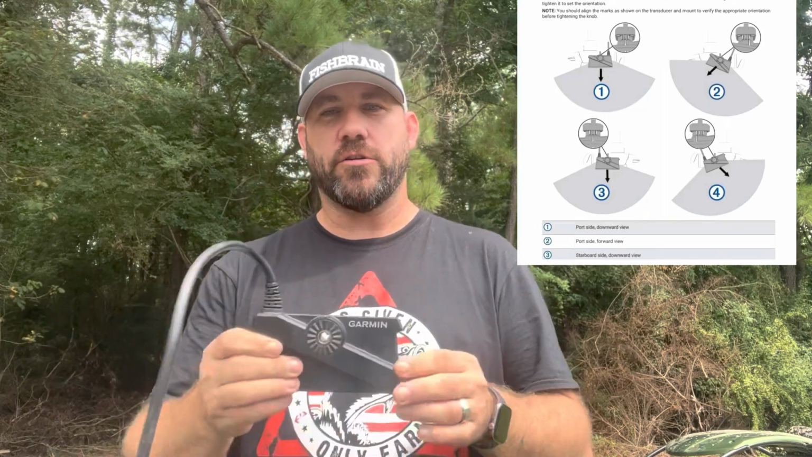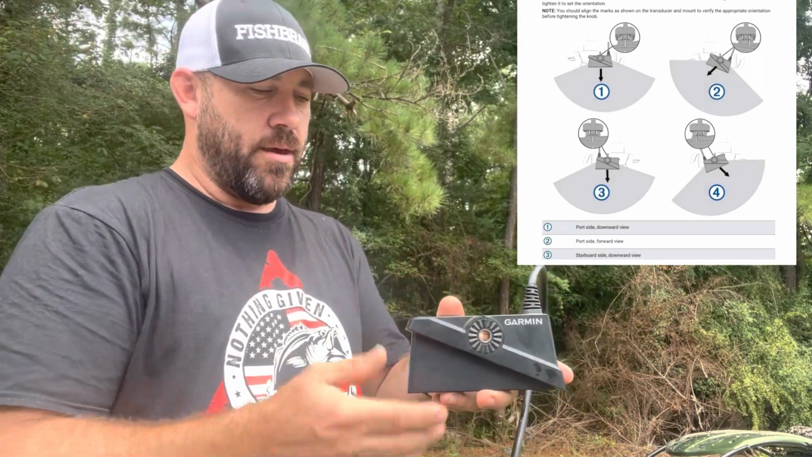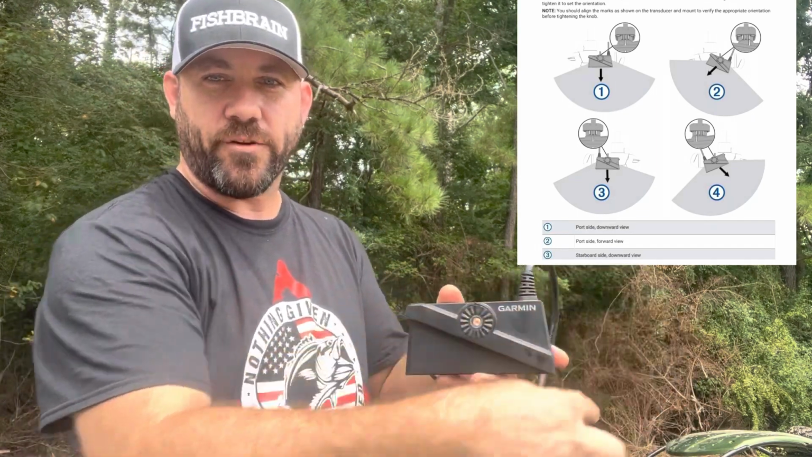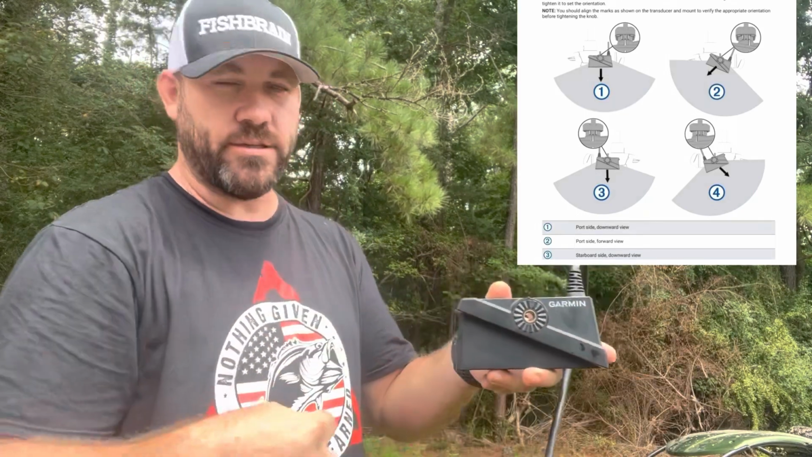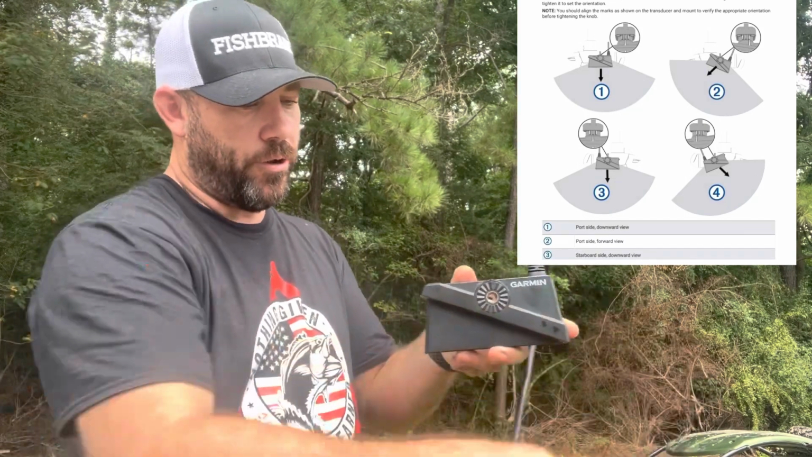So first, let's talk about the coverage area, how it goes down. It will be on your trolling motor like this. It'll be a 135-degree angle from back to front. Imagine an arc of 135 degrees pointing down.